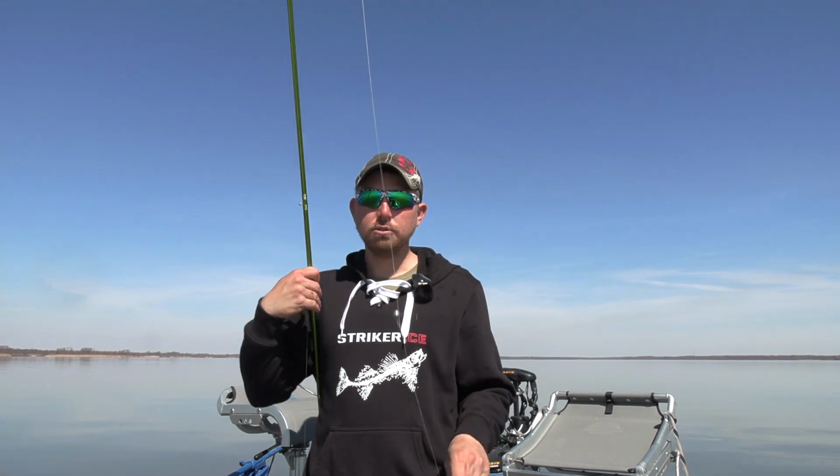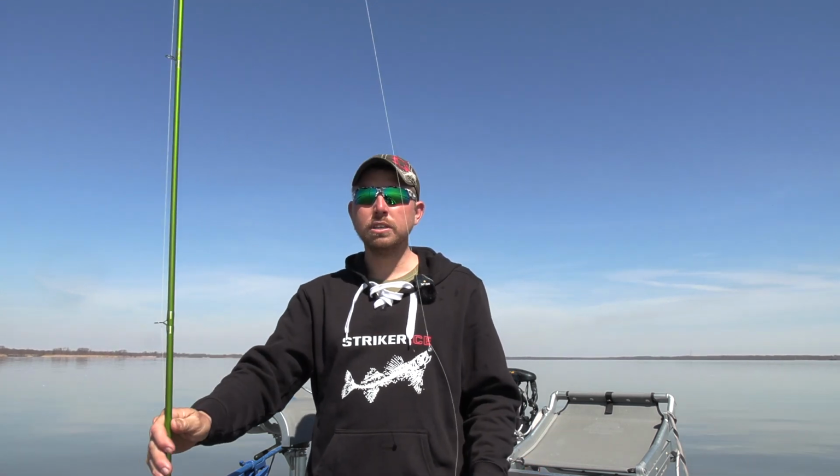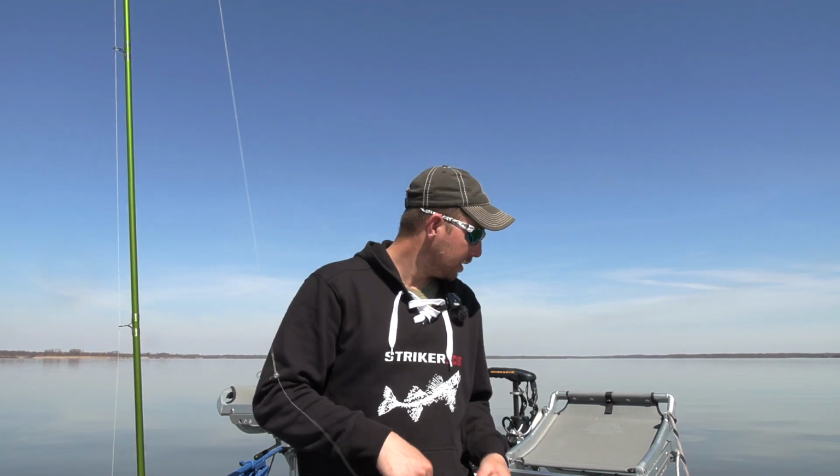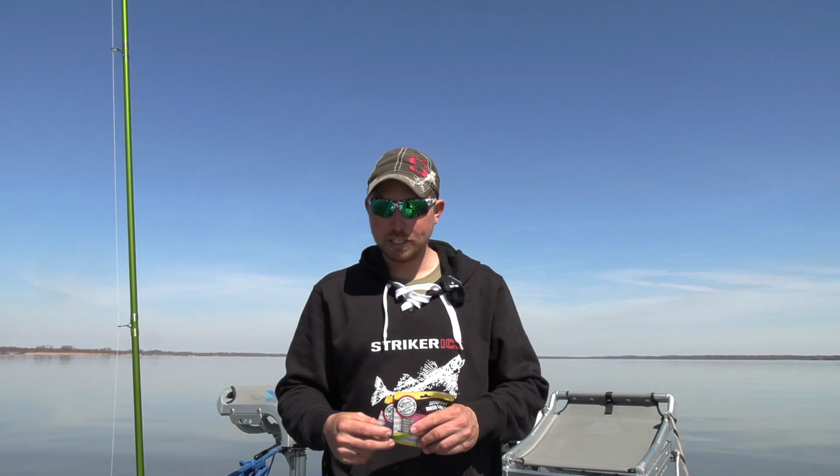Using a 2/0 hook. I use big hooks for crappie. There's no need to use a tiny hook. Whenever them crappie really inhale it, you want that big gap. As far as a bait today, we're going to be using 2 different colors to start out with, and we'll change up as we need.